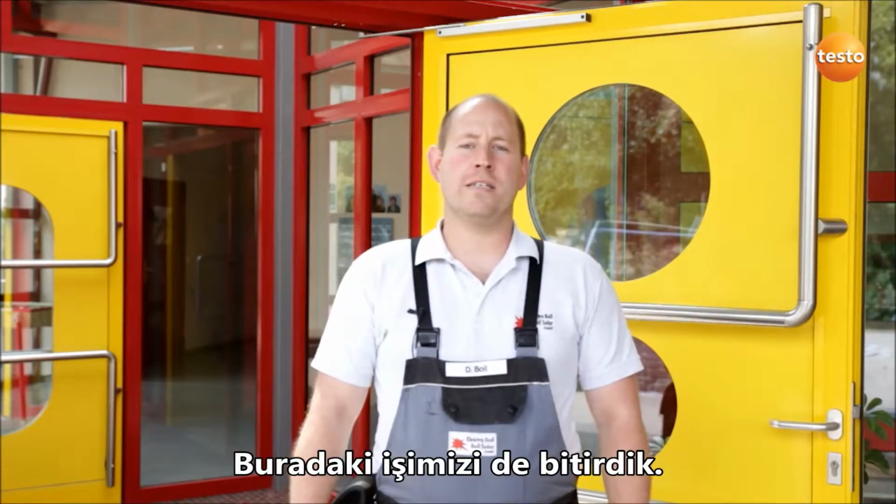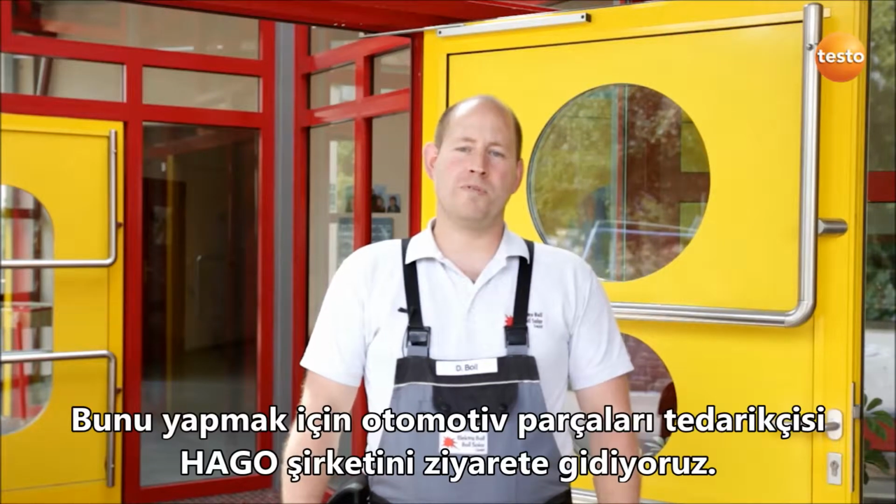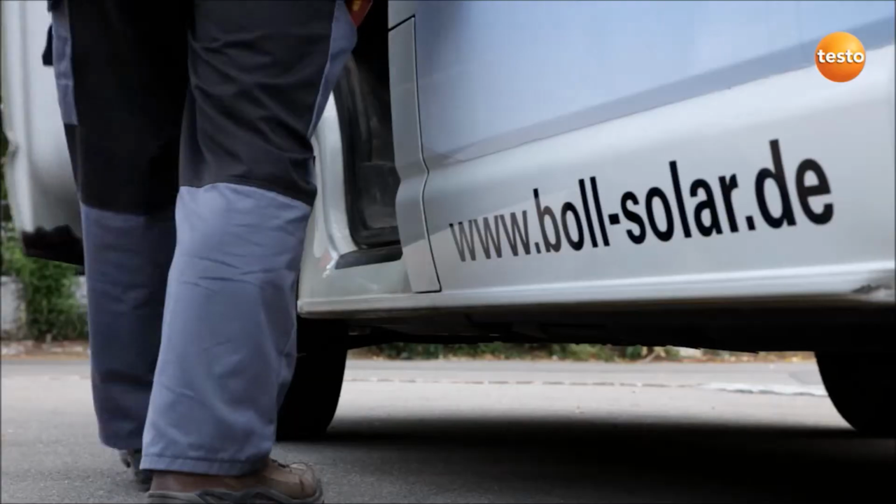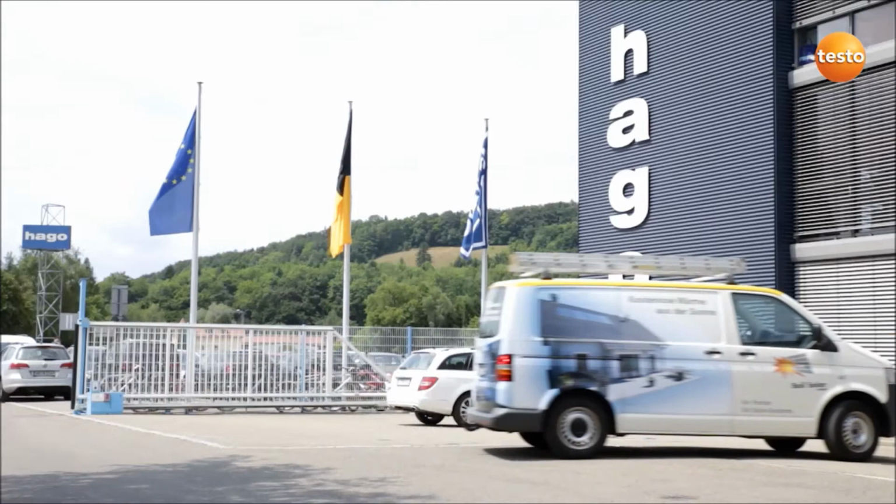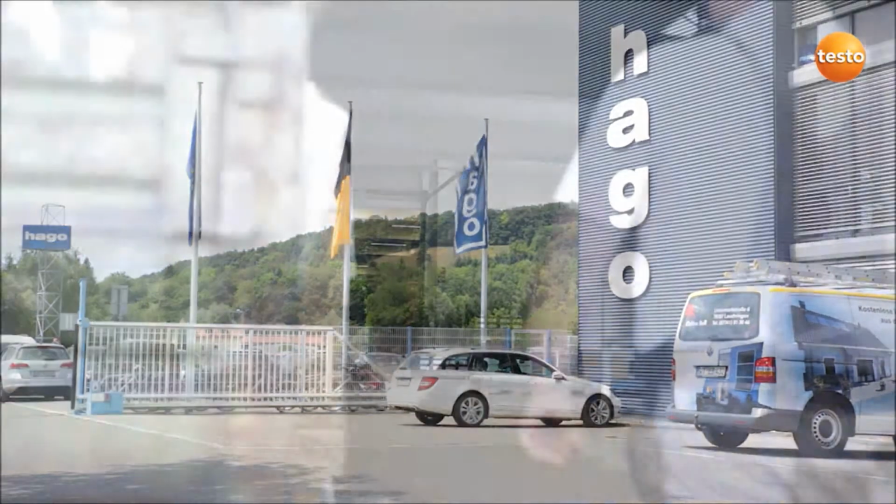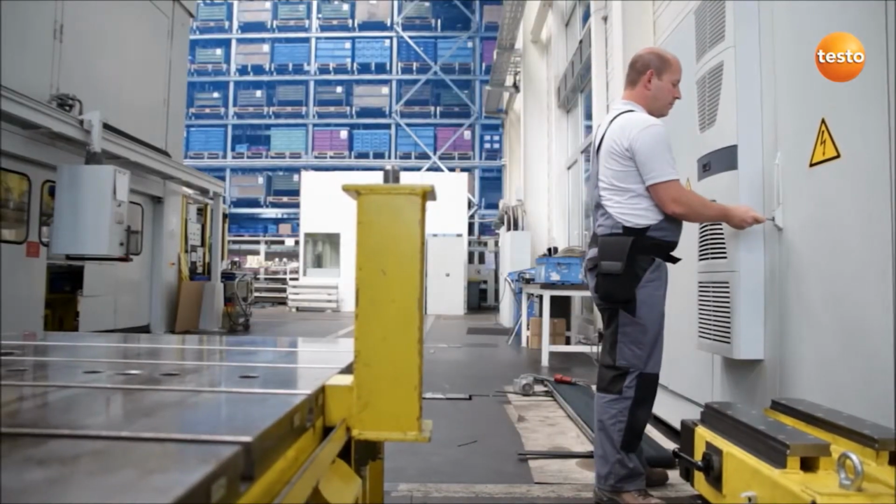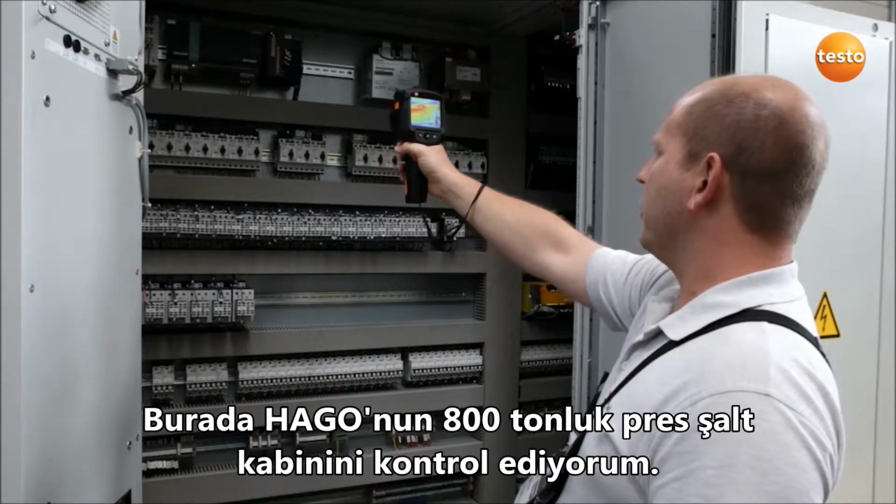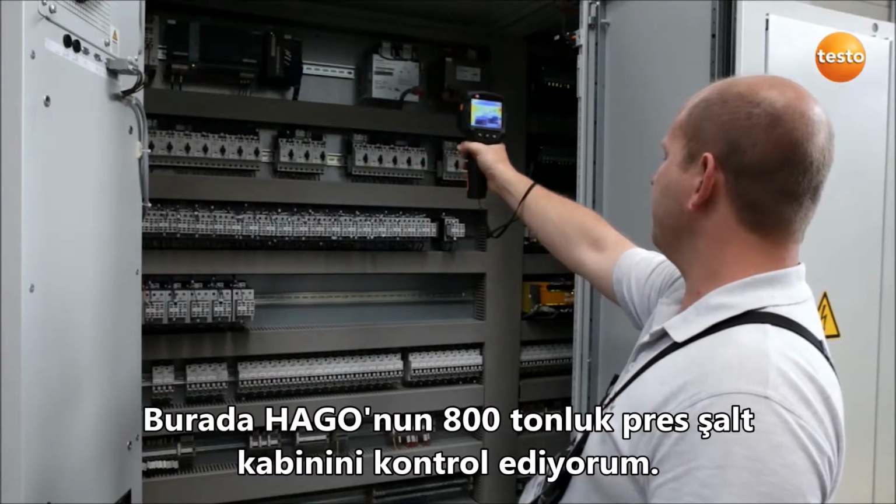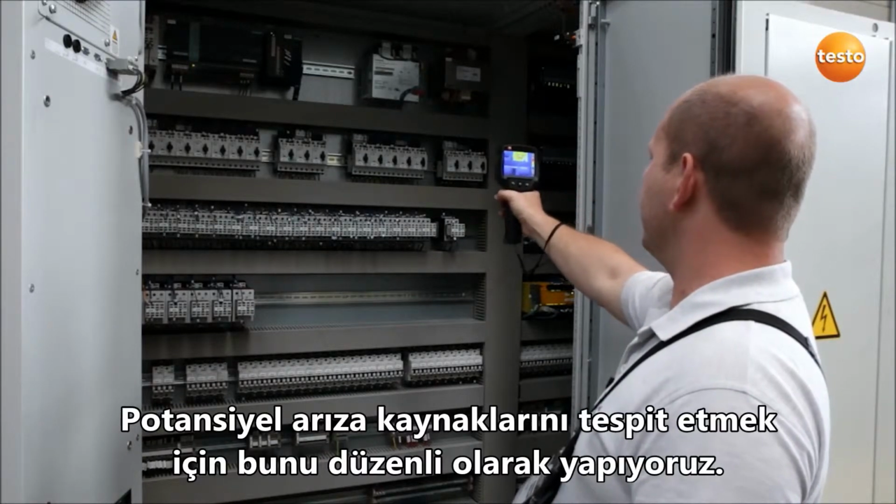We're now finished here. I'm now going to show you how you can test larger switching plants with the Testo 870. To do this, we're going to visit the company Hargo, an automotive parts supplier. Here I'm checking the switching cabinet of Hargo's 800-ton press. We do this regularly in order to detect potential sources of malfunction.